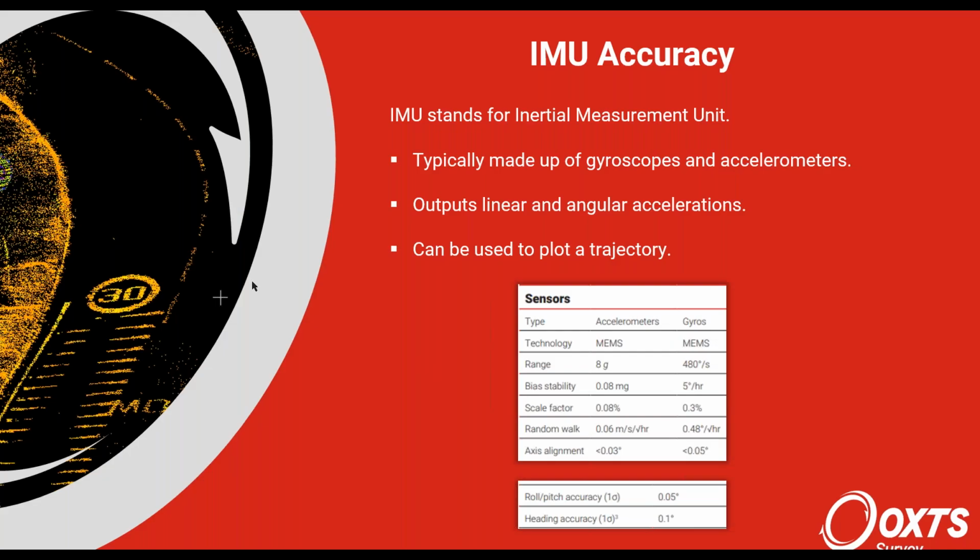Okay, so to start with, we've got IMU accuracy. IMU stands for Inertial Measurement Unit. It's essentially going to be measuring intrinsic acceleration. So it's got accelerometers, gyroscopes, measuring the linear and angular accelerations. And what you can do is integrate these measurements to get the velocities and ultimately a trajectory.